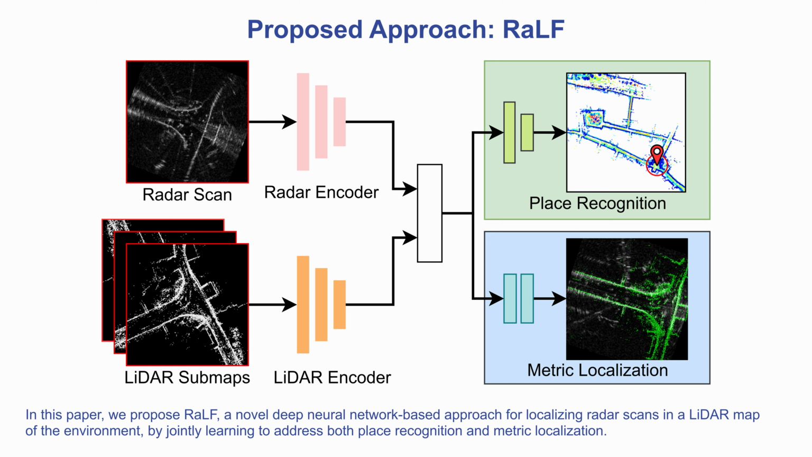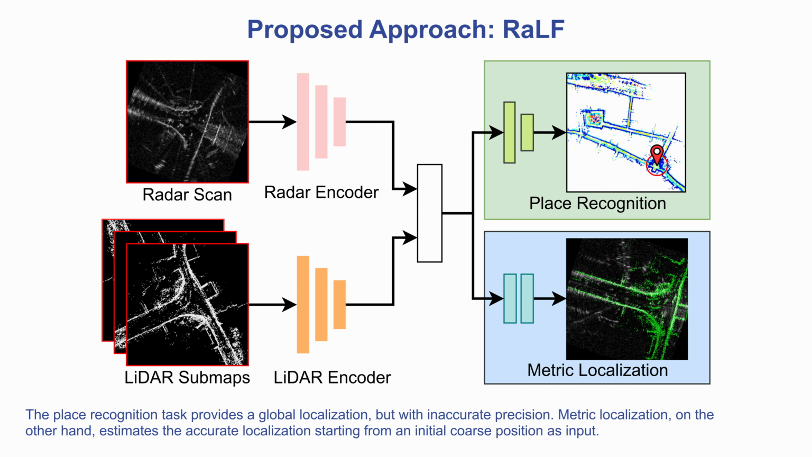In this paper, we propose RaLF, a novel deep neural network-based approach for localizing radar scans in a LiDAR map of the environment, by jointly learning to address both place recognition and metric localization. The place recognition task provides a global localization, but with inaccurate precision. Metric localization, on the other hand, estimates the accurate localization starting from an initial coarse position as input.